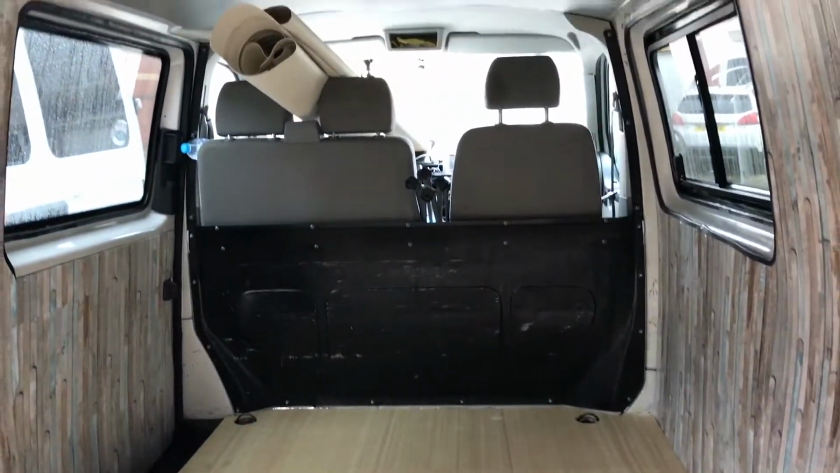Yeah, good stuff. Hi guys, so I'm sat in the back of Pixie. I'm just insulating the tailgate now, and once I've done that I can coat the ply lining bit and fit the ply lining boards on, so hopefully it'll be really snug in here for the dogs obviously.